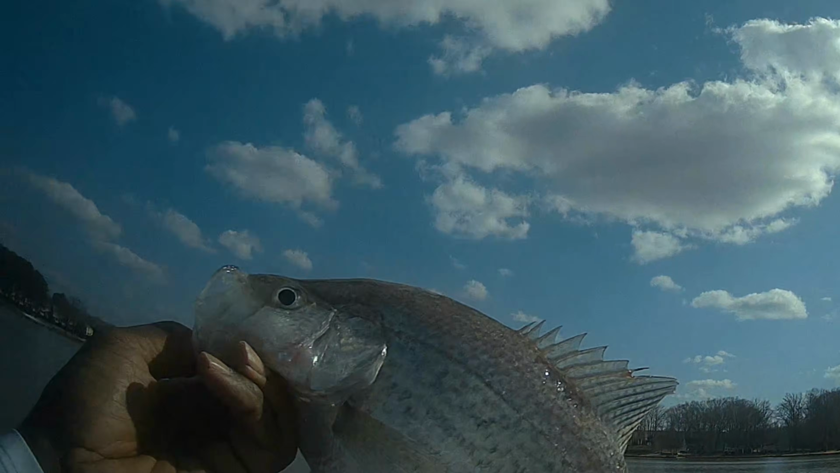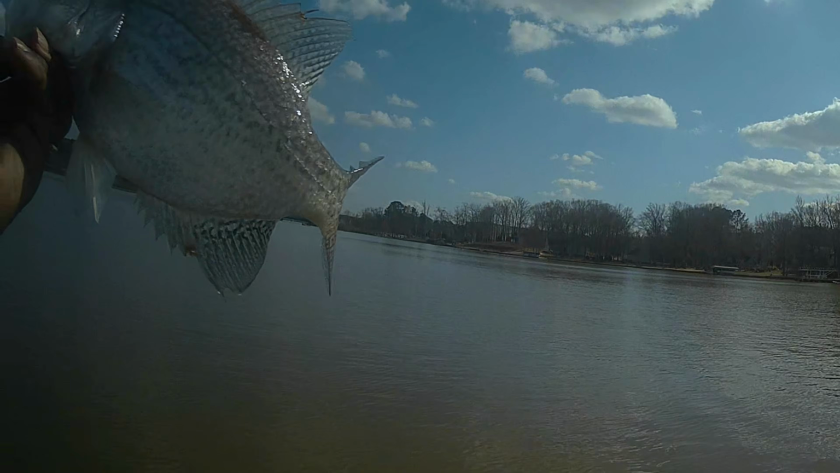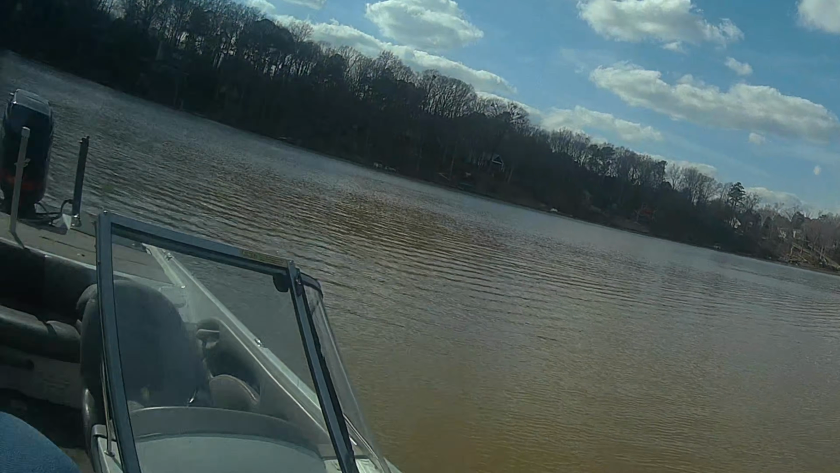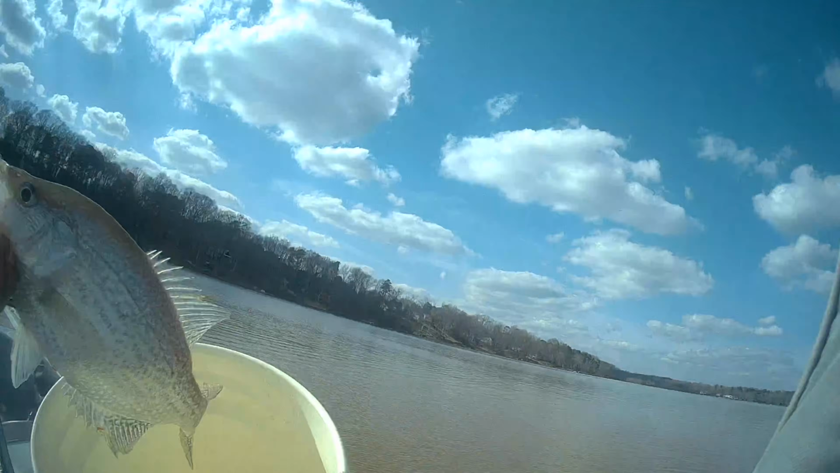Wasn't recording when I caught this one, but she's another big fish. This one's probably about 13 inches, maybe 14 inches. Put her in the bucket. And let's get ready to get the next one.